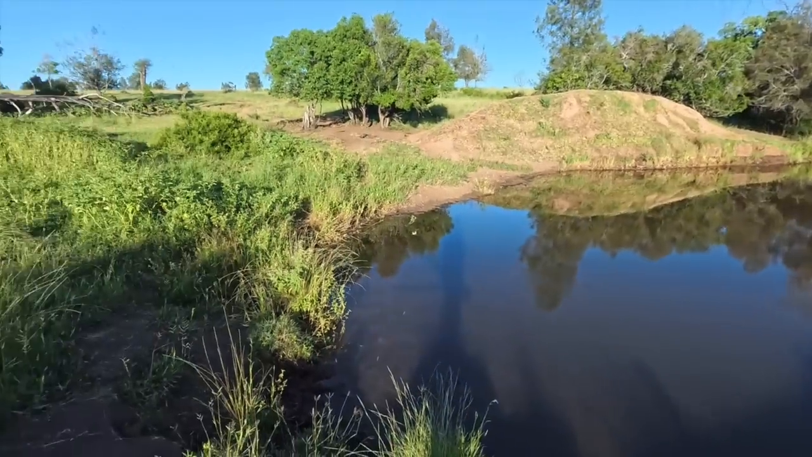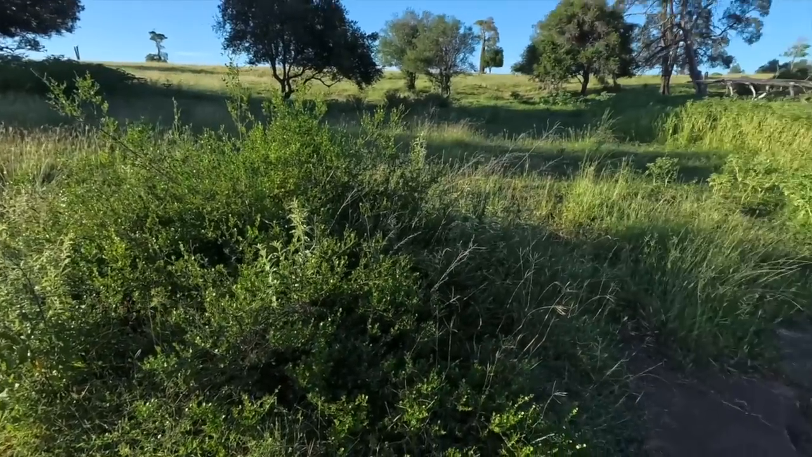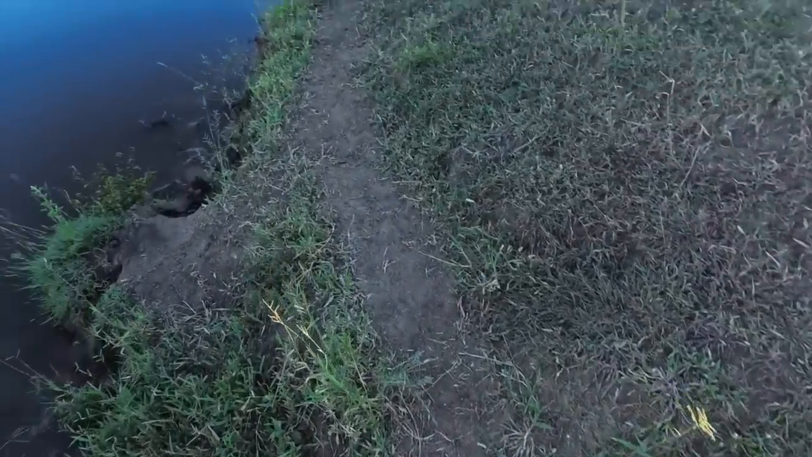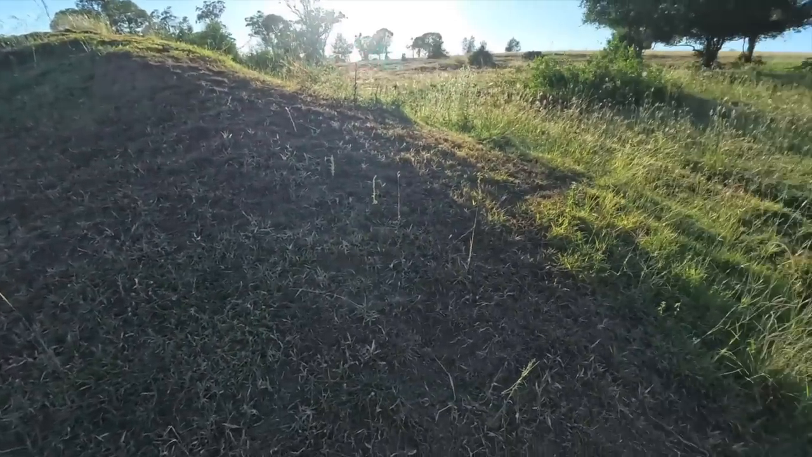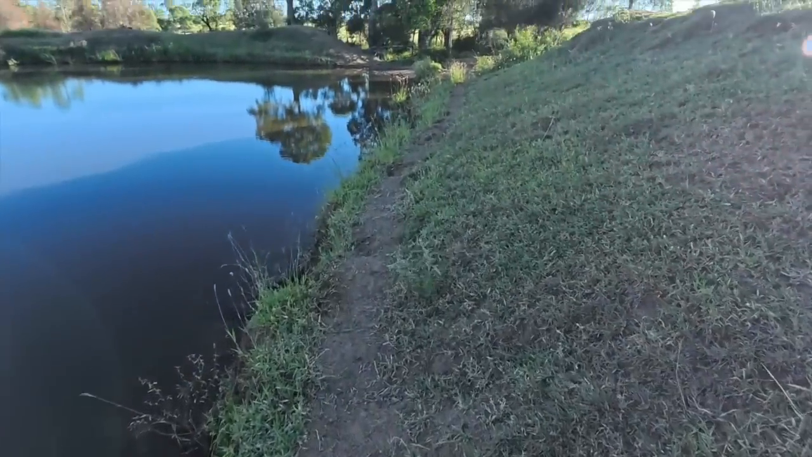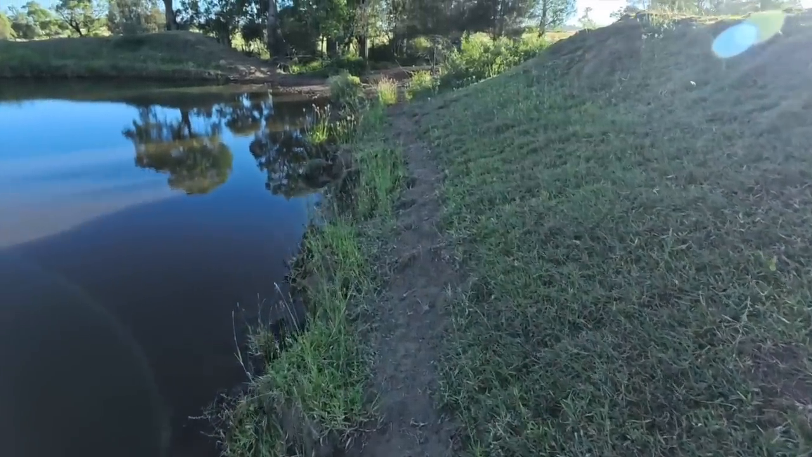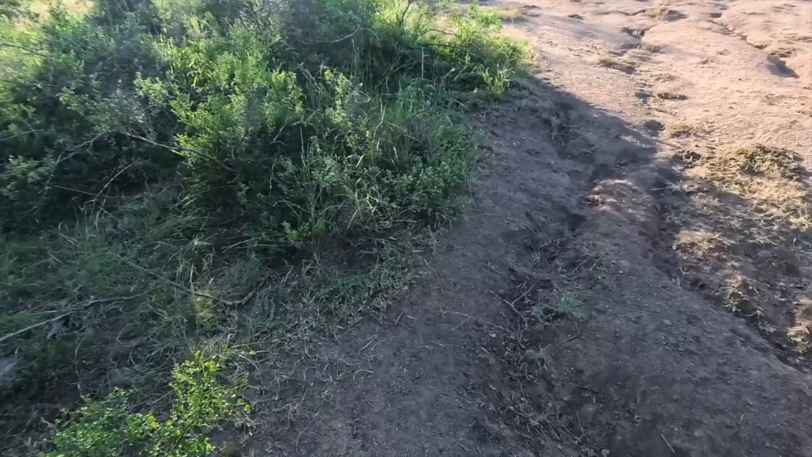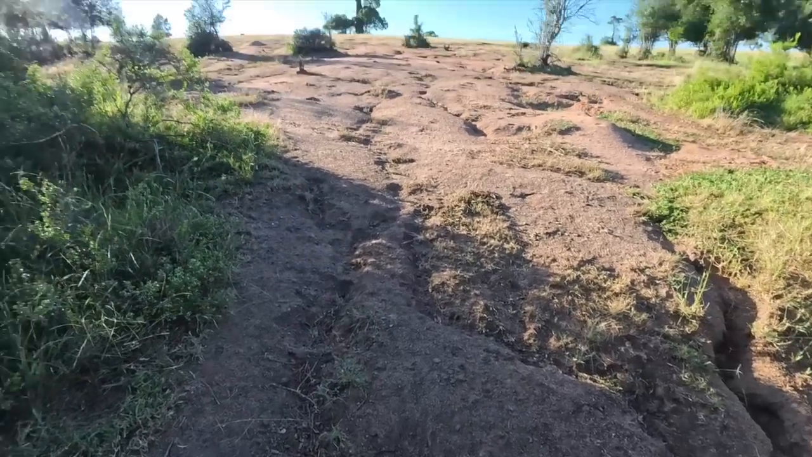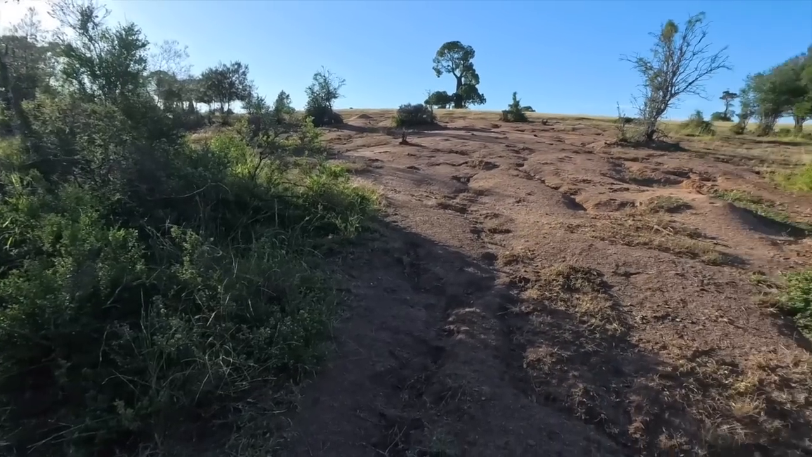There's this little dam. Haven't had any more dogs calling for a while. I did see one dog track on the cattle pad where he's walked across. I'll just come over here where I set my trap yesterday. Anyway, there's nothing in the trap here. I might keep walking that way back to where those dogs howled.